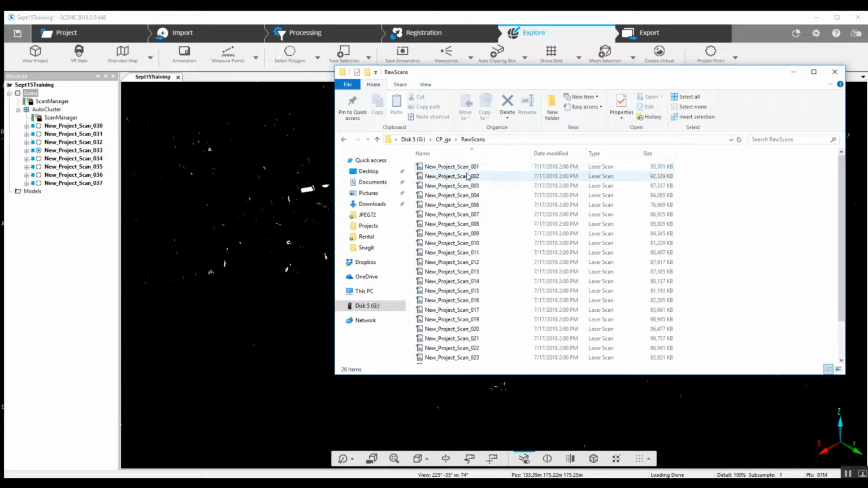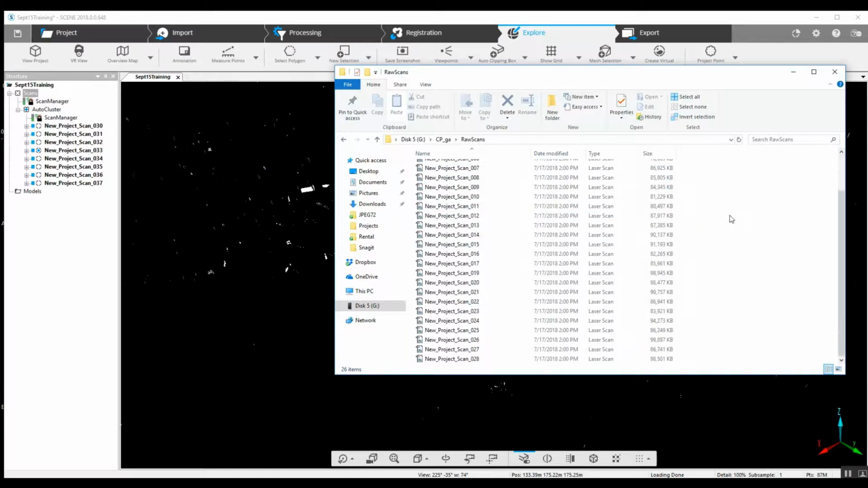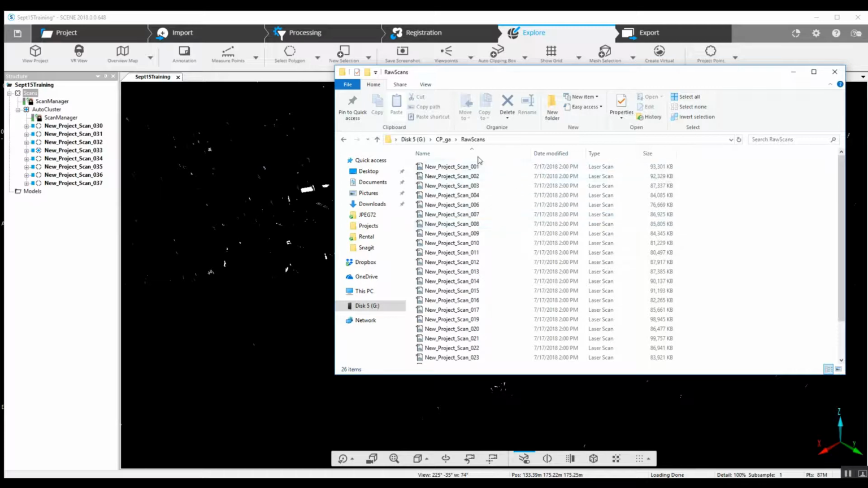If your project has already been downloaded from the SD card onto your computer, this is what your raw scans folder is going to look like. If it's still on the SD card, you're going to be looking at a bunch of what look like manila folders. Either way, you would just drag and drop the manila folders out of the raw scans folder on the SD card, or in this case, since it's already been downloaded onto your computer, go into the raw scans folder, and your FLS scan files will look like this.